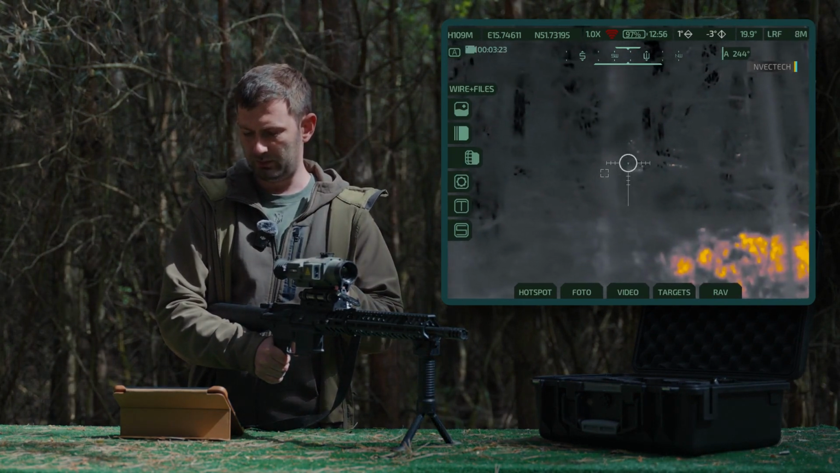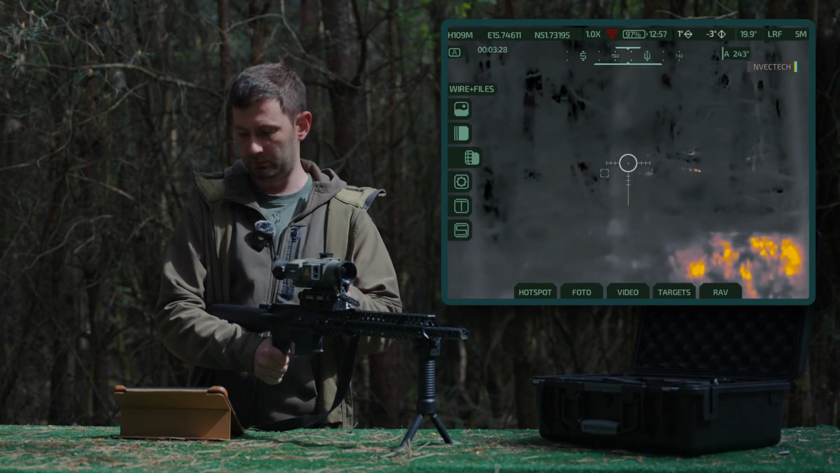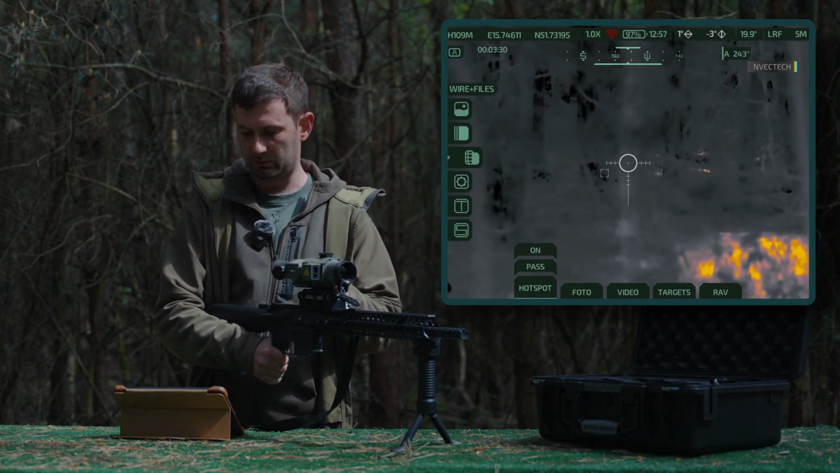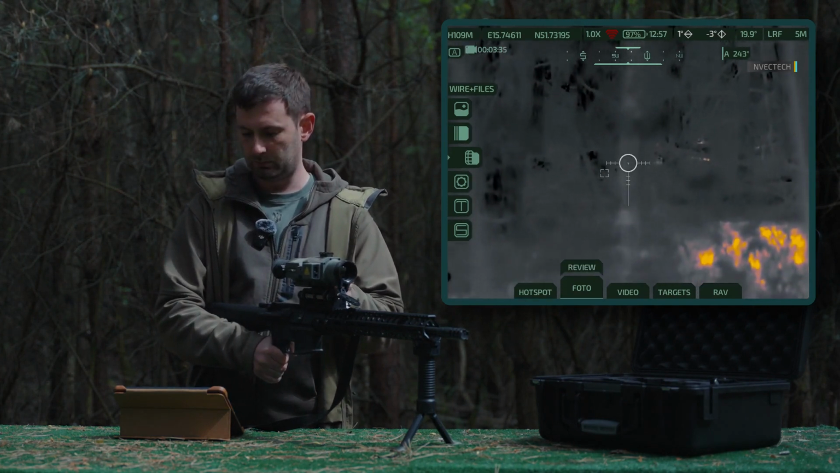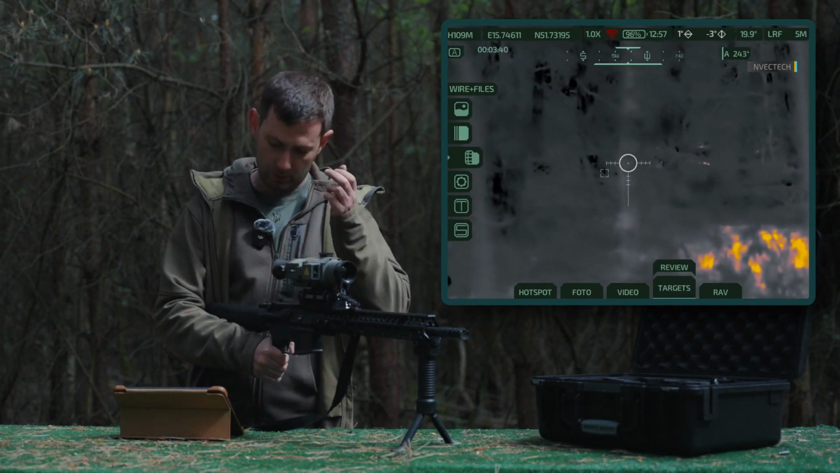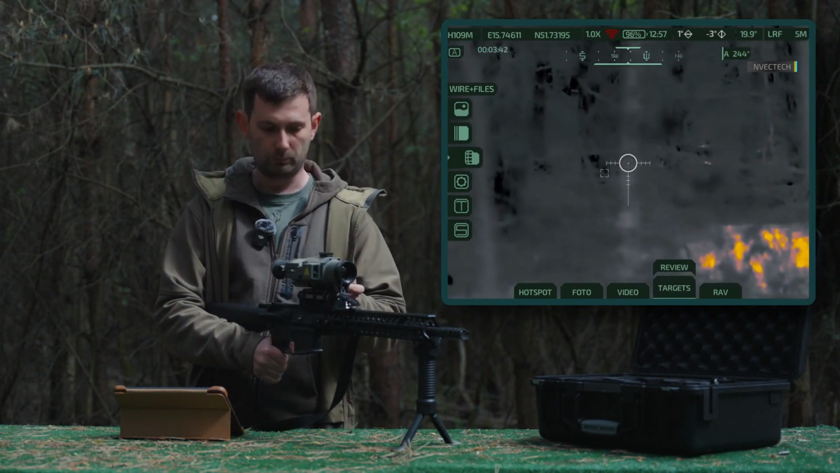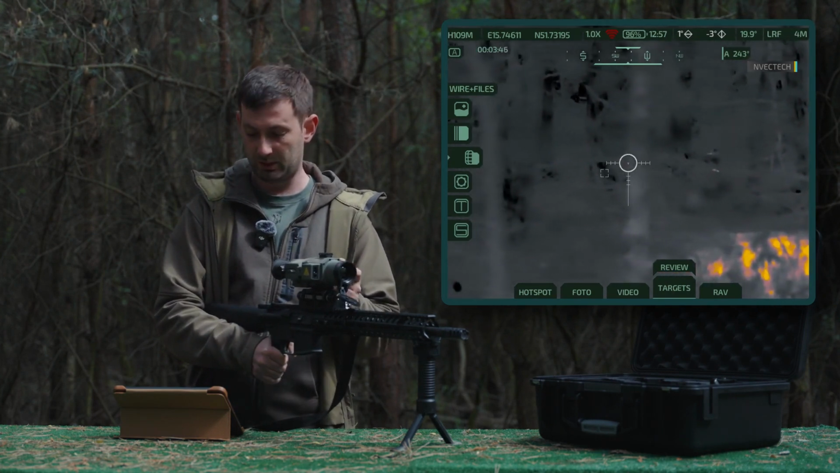The next section is Wi-Fi and the files where your videos and photos are stored. Here is the Wi-Fi itself, which allows you to connect the device to a tablet. You can view photos and watch videos. Here, you can review recorded videos of your own shots at any time you wish for your reference.